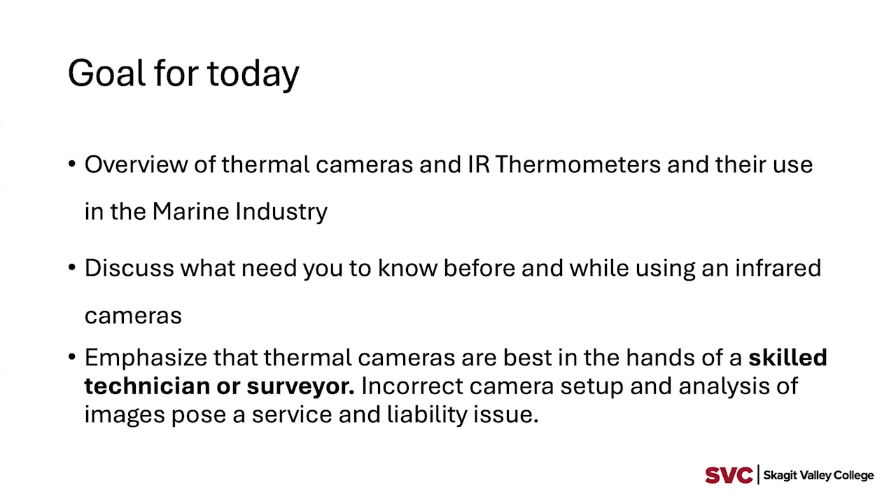I've already described how many people consider them point and shoot devices, and they're clearly not that. Hopefully the information I cover will show that. And to emphasize, these are best used if you take the time and become skilled at the use of thermal cameras. It is easy to create a colorful picture. It is not necessarily easy to create the kind of image you need for the analysis you need to do to help uncover some potential defects and other things that we'll see out in the field.